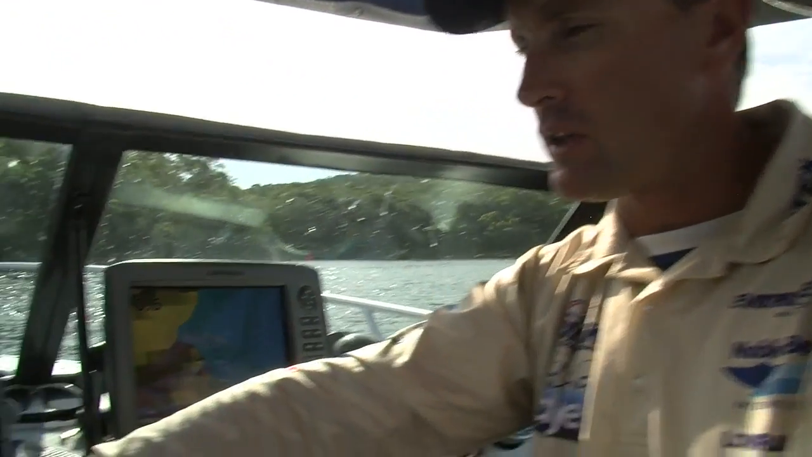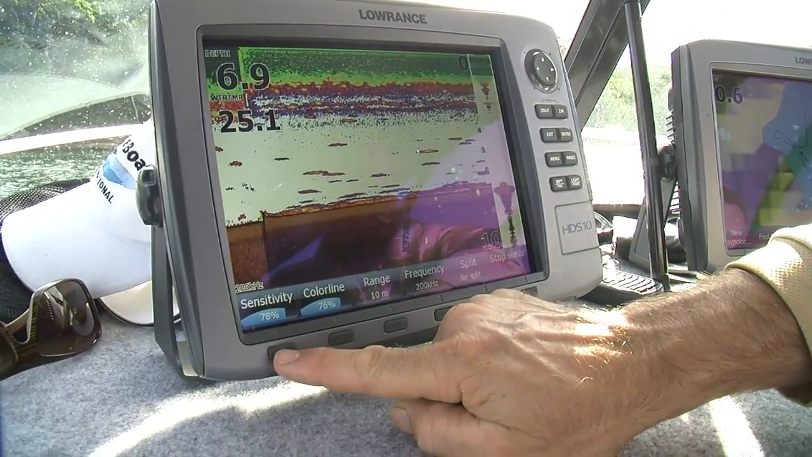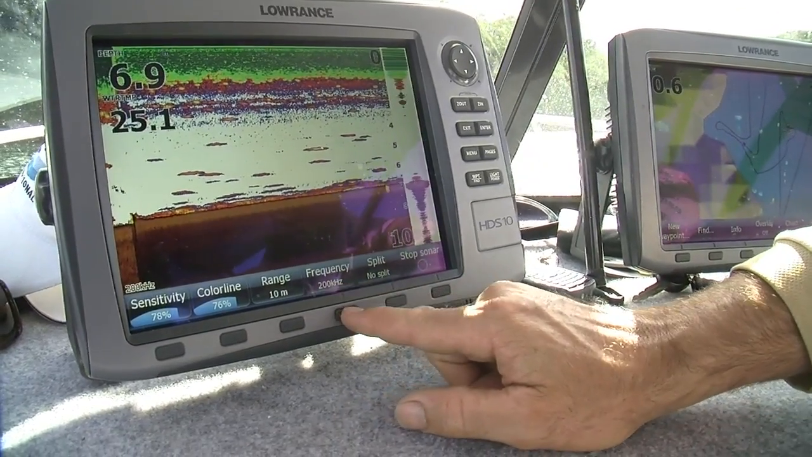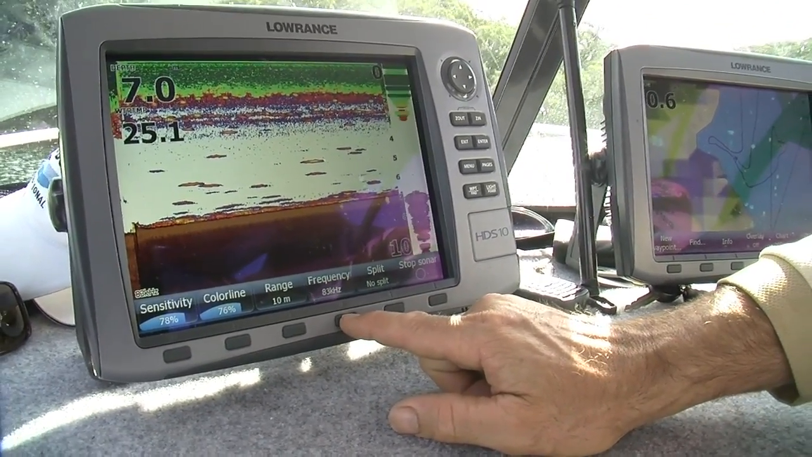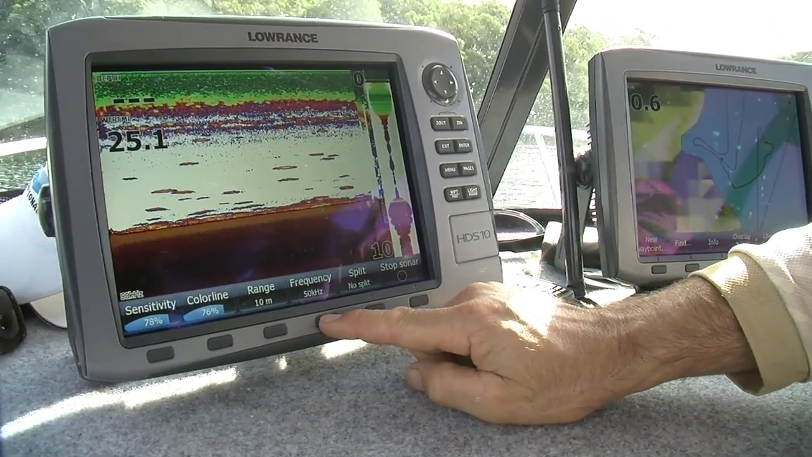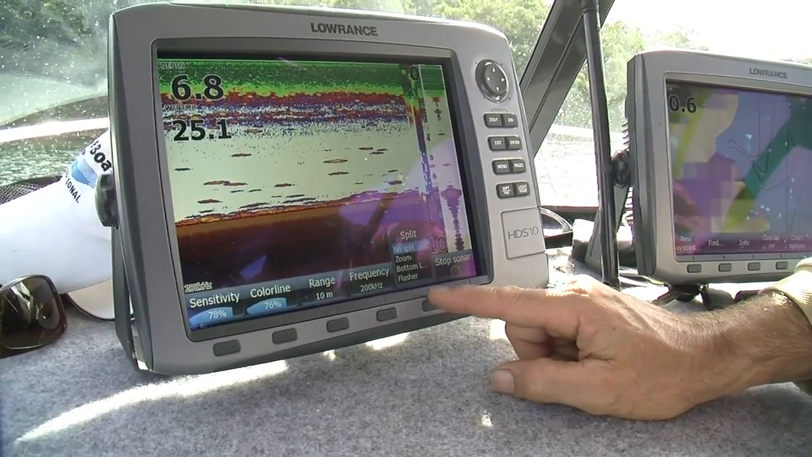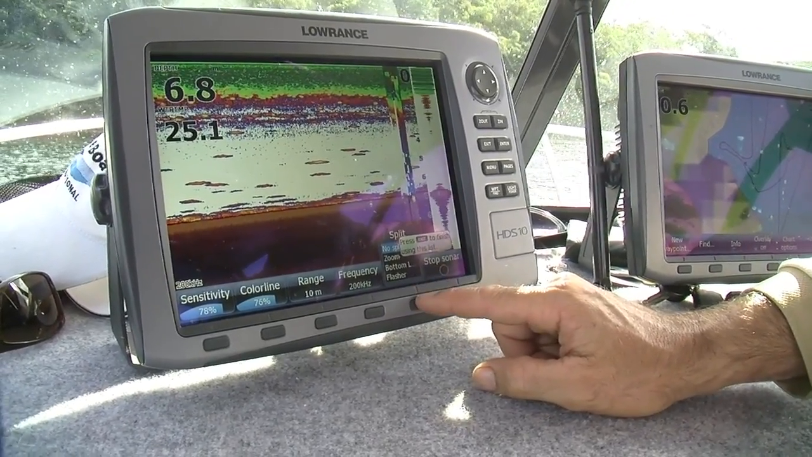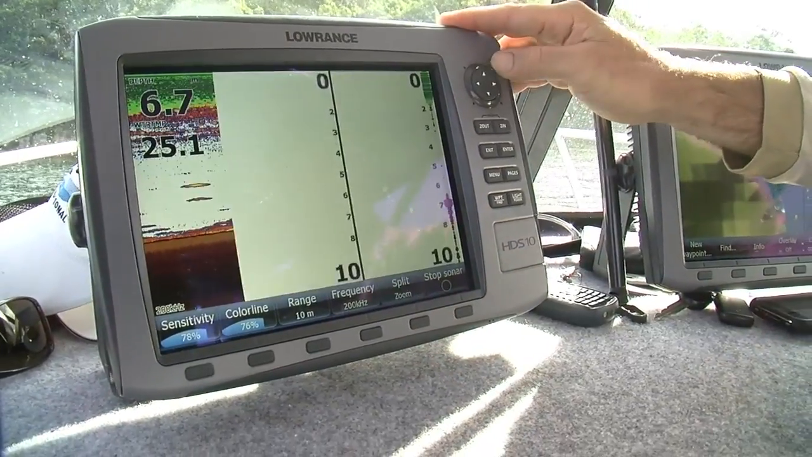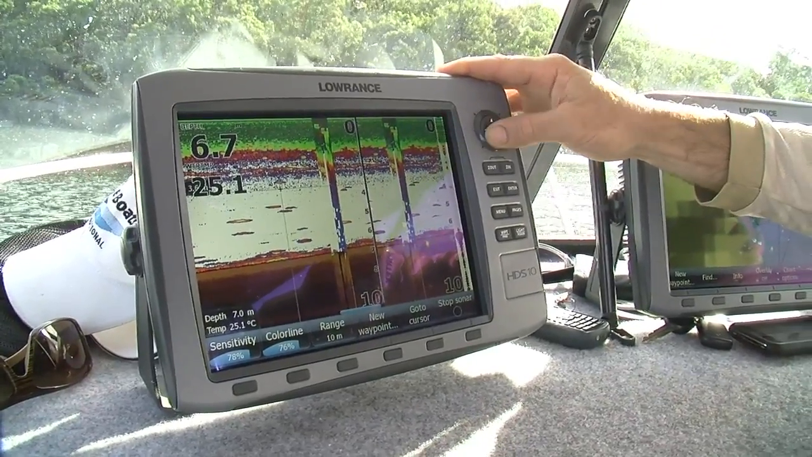With the soft palette on this HDS 10, we've got a soft palette key here now, so we can just push that soft palette key and adjust sensitivity, colour line, range, the frequency, whether we go 200 or 83 kilohertz, 200 or 50 kilohertz for very deep water, and then back to 200 again. We can split the screen by just scrolling up and down. So there's a myriad of things, but one thing I just can't stress enough is don't be afraid to have a little bit of a play around with your sounder.